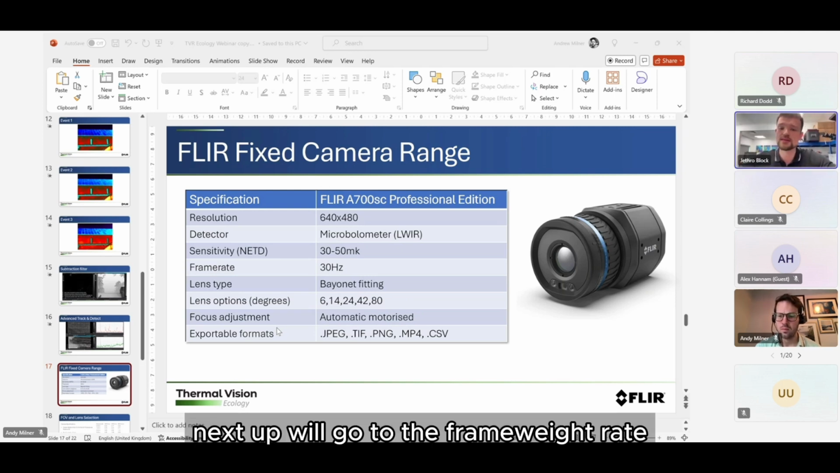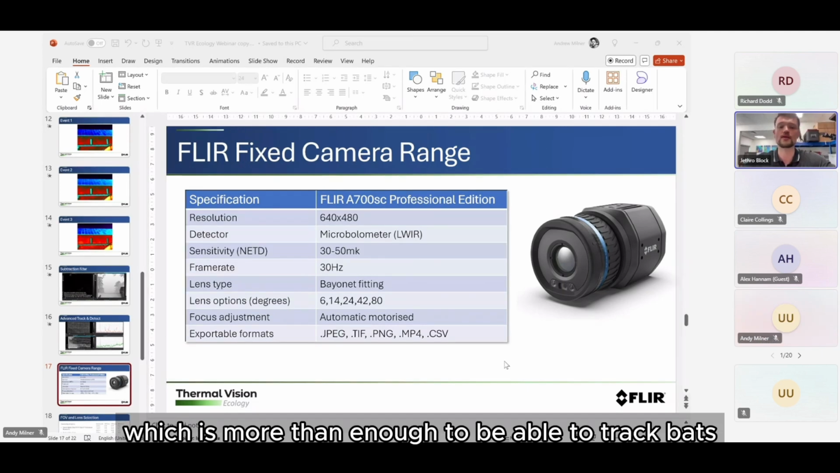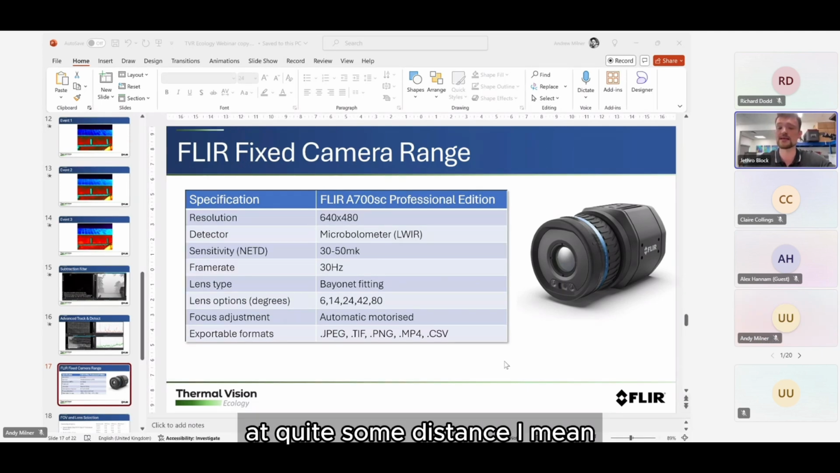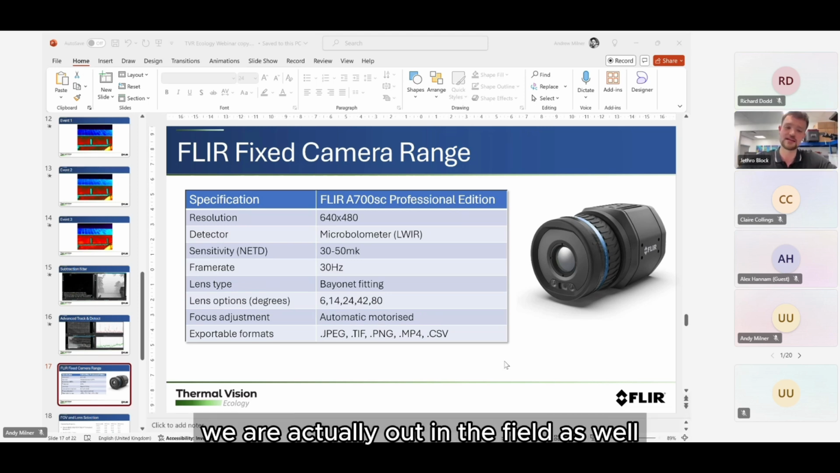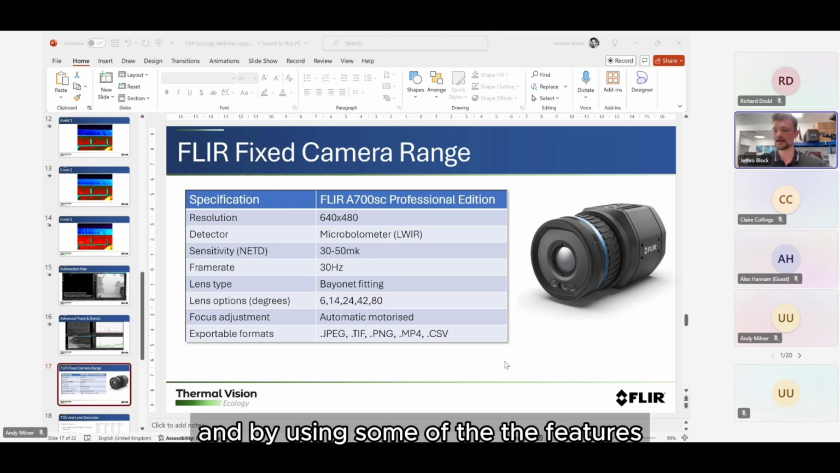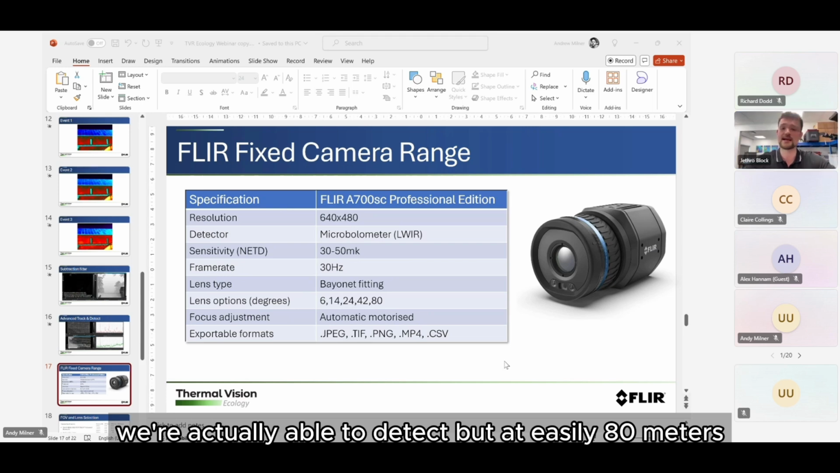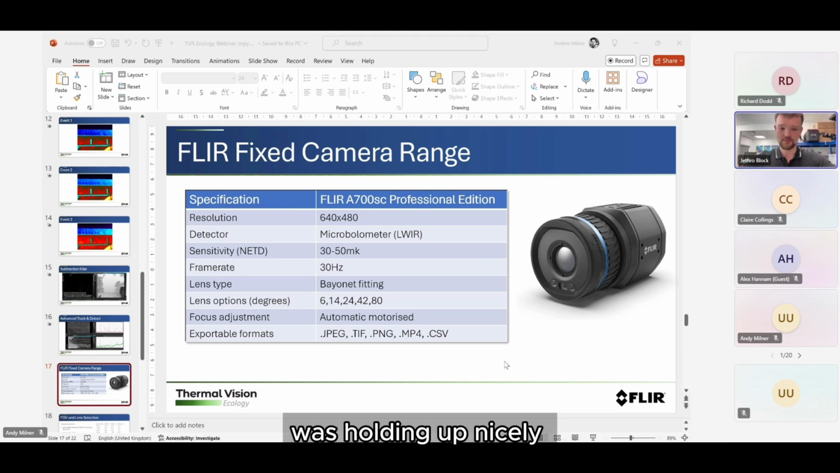Next up, we'll go to the frame rate. That's 30 hertz, which is more than enough to be able to track bats at quite some distance. Even last night, we were out in the field, helping with a survey, and by using some of the features, we were able to detect bats at easily 80 meters, if not more. So it's really solid, and the frame rate was holding up nicely.